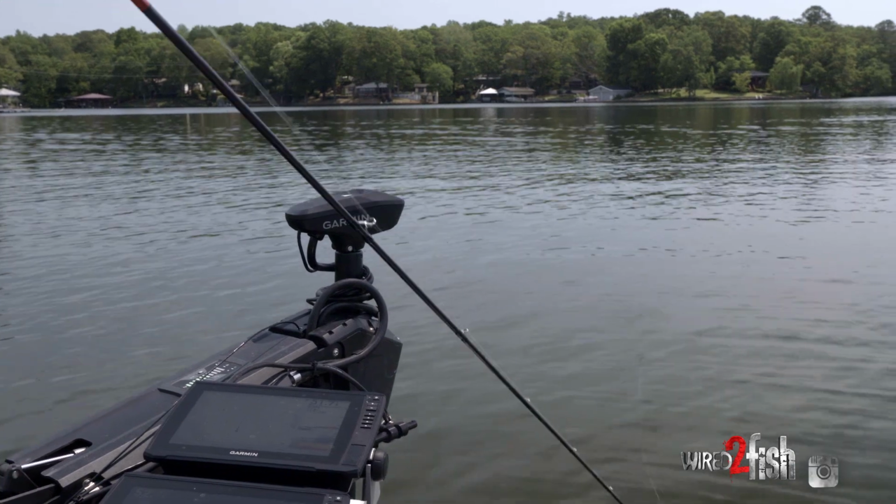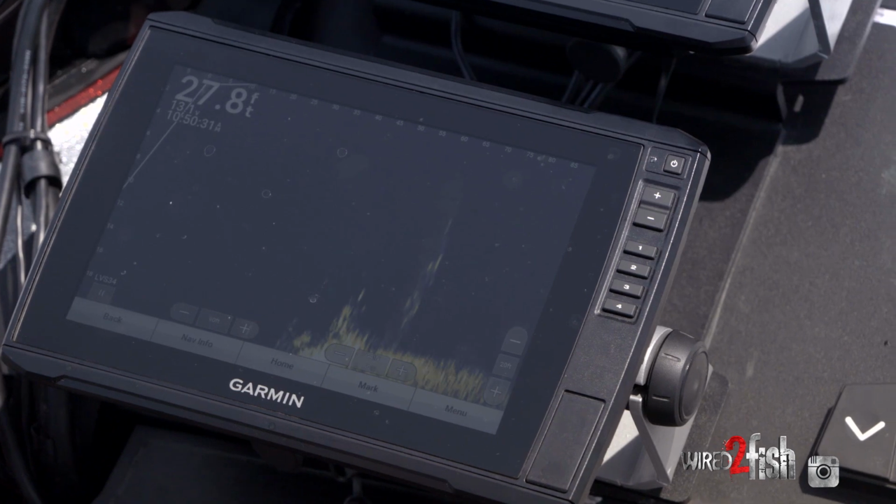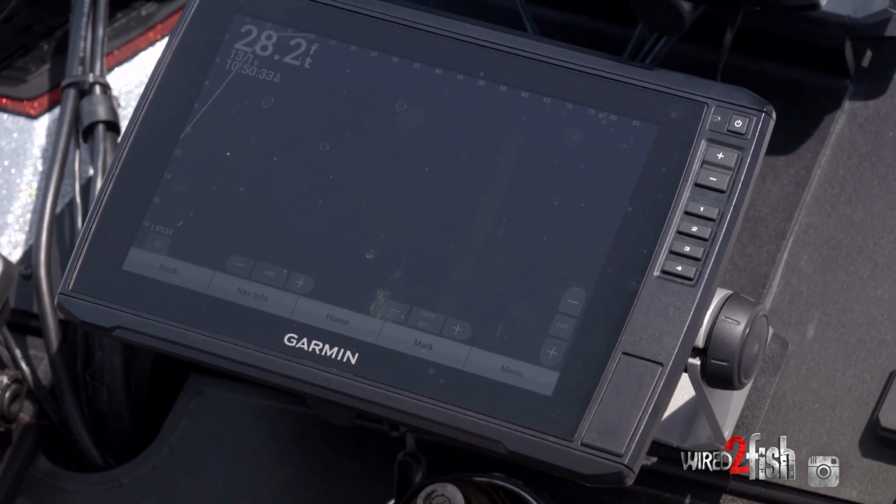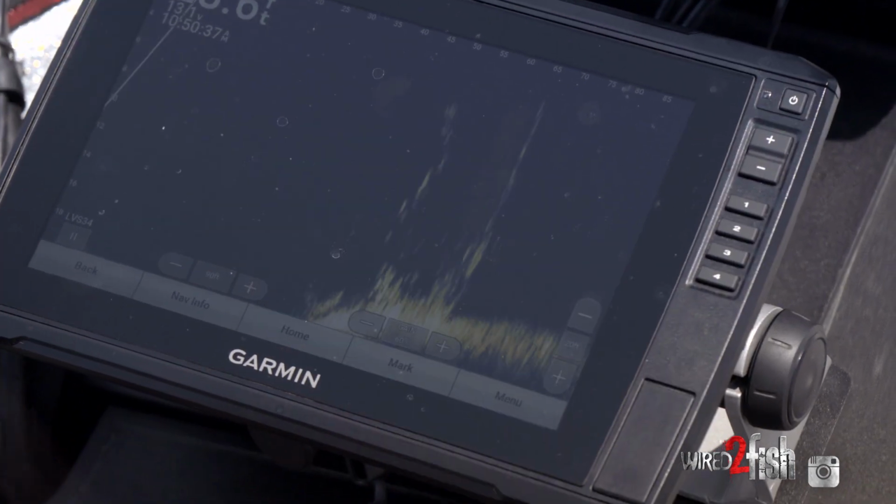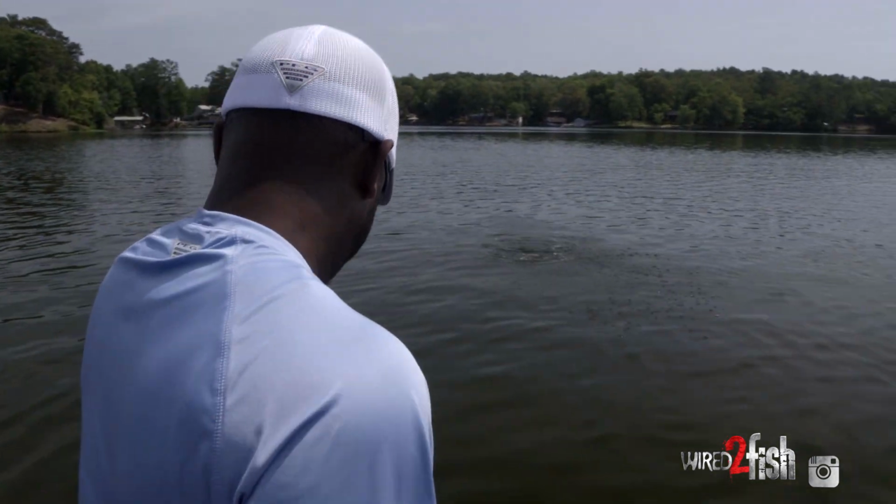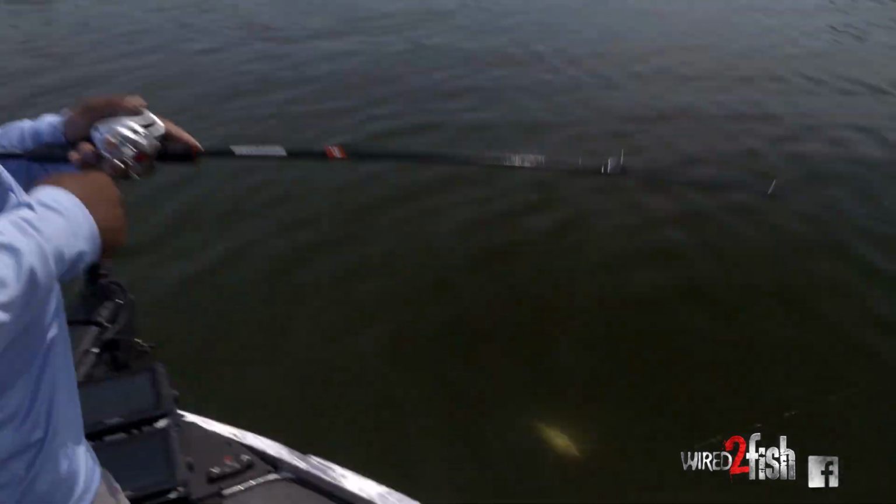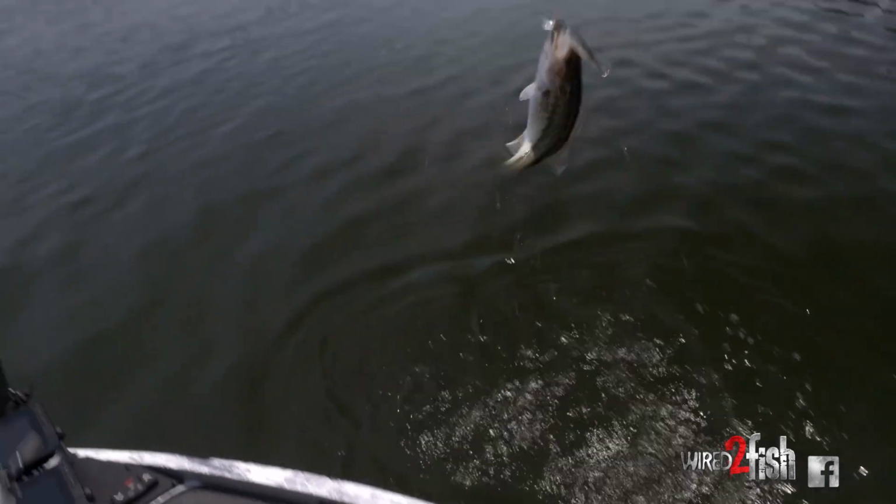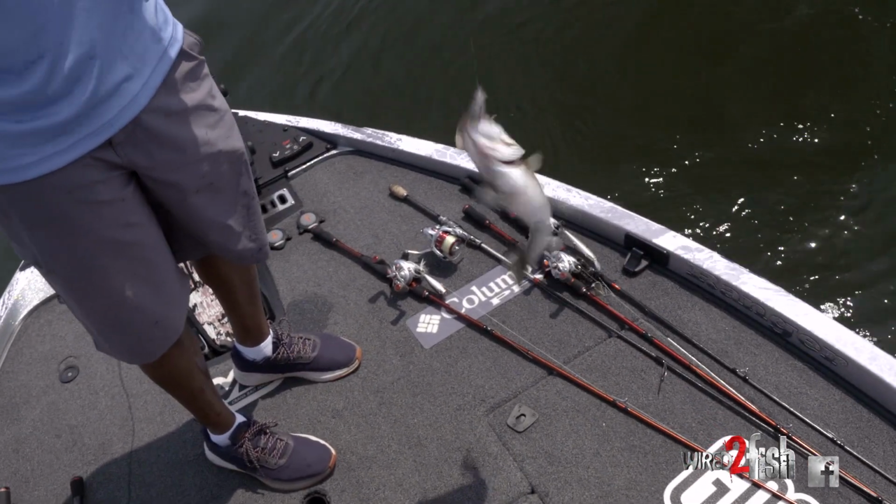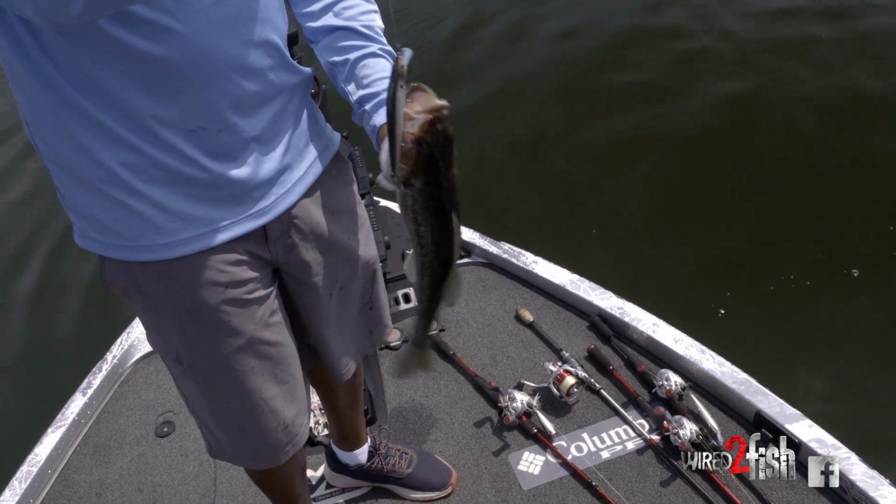There's a bunch of fish on this one. There he is. Got him. Again, not a big guy, but sticking with the script, one bite at a time. He's not happy with me.